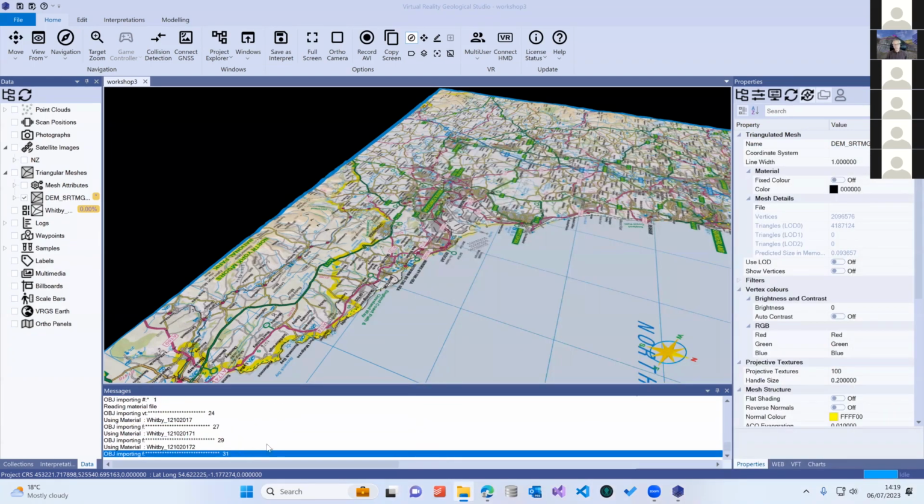Depending on the size of your OBJ file, the importing can take quite a long time. You see here, it's going through each of the materials, each of those textures, and importing the triangles associated with each of those. It then has to do a little bit of extra processing to ensure that we can do quick visualization, manipulation, and interpretation of the data.